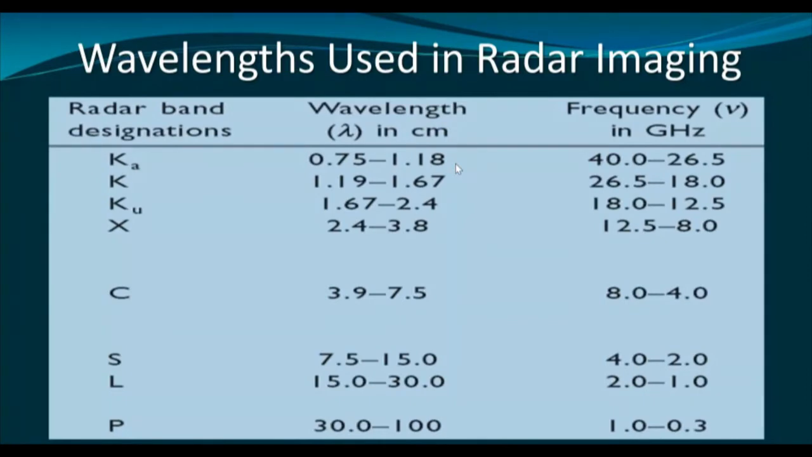We have the K band, X band, C band, S band, L band, and P band. Among them, the K band, since it has very shorter wavelength, is primarily used for experimental purposes, for meteorological applications,